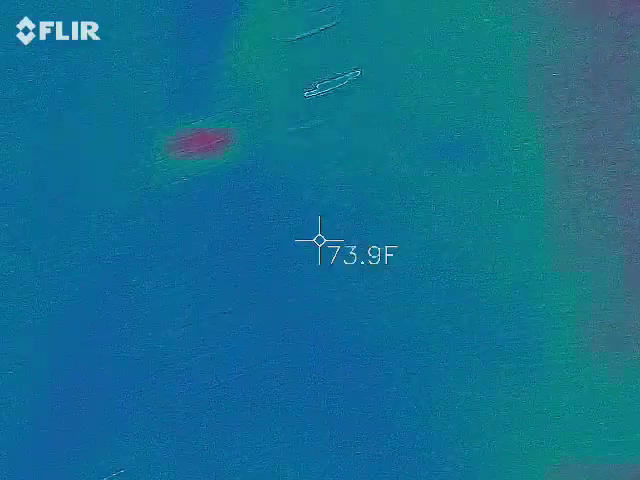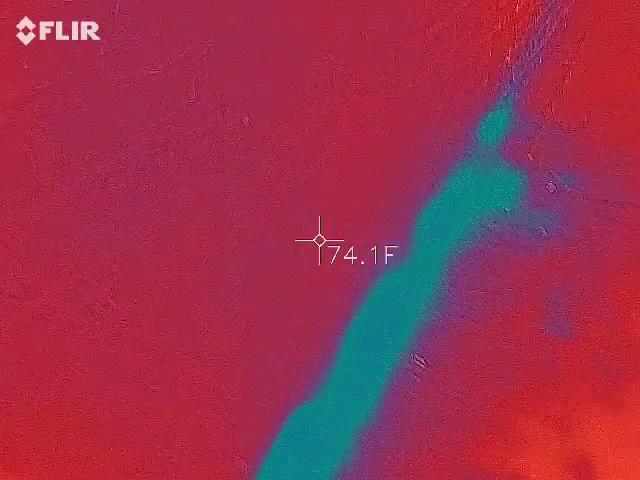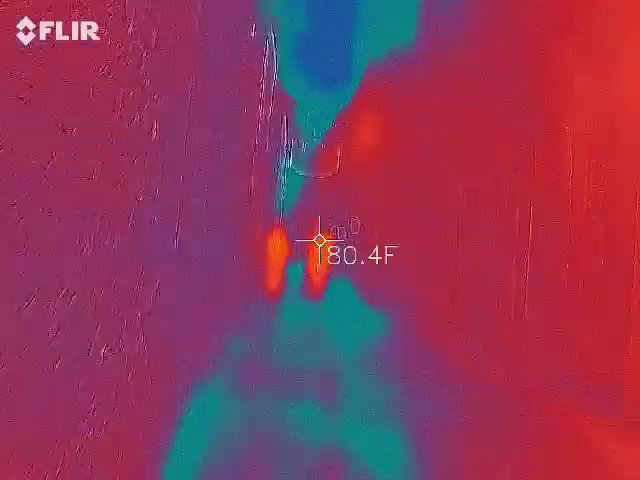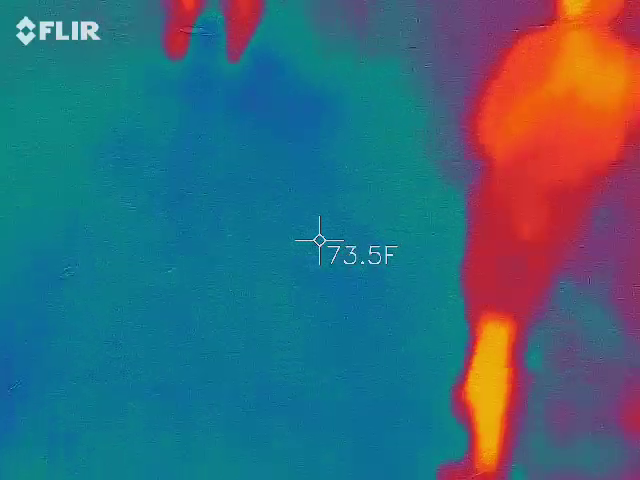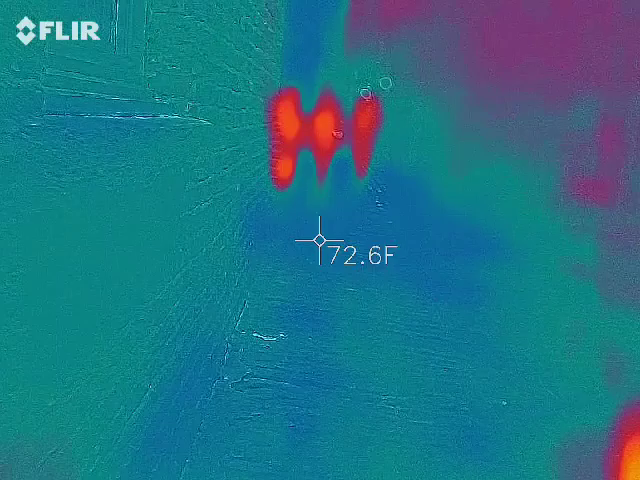Do you see any imagery? Well, it's coming out of these vents. Different chains for different. What alley is this? Lodge alley. We'll get into that further down.